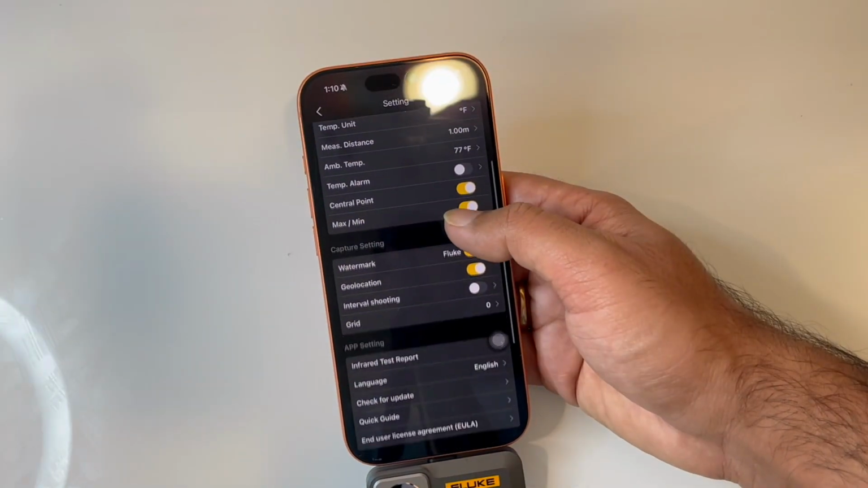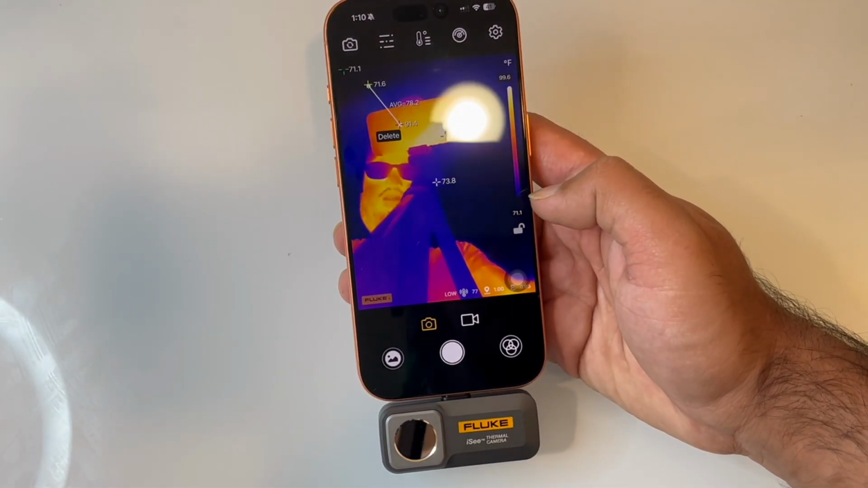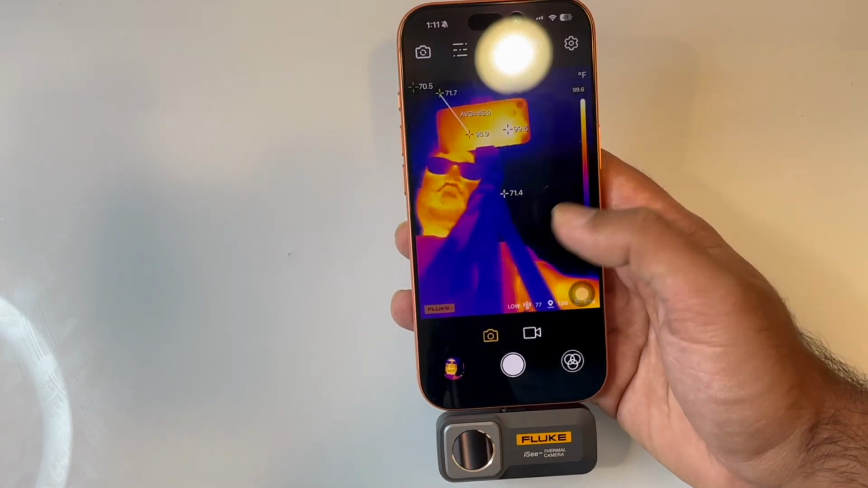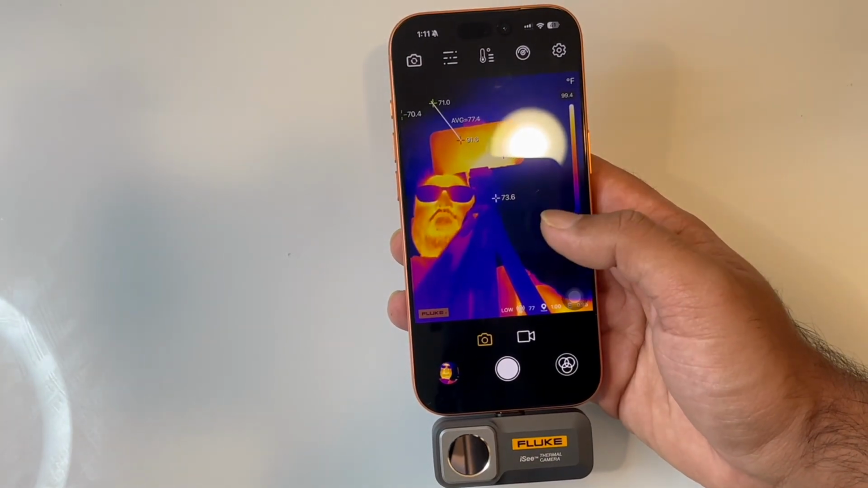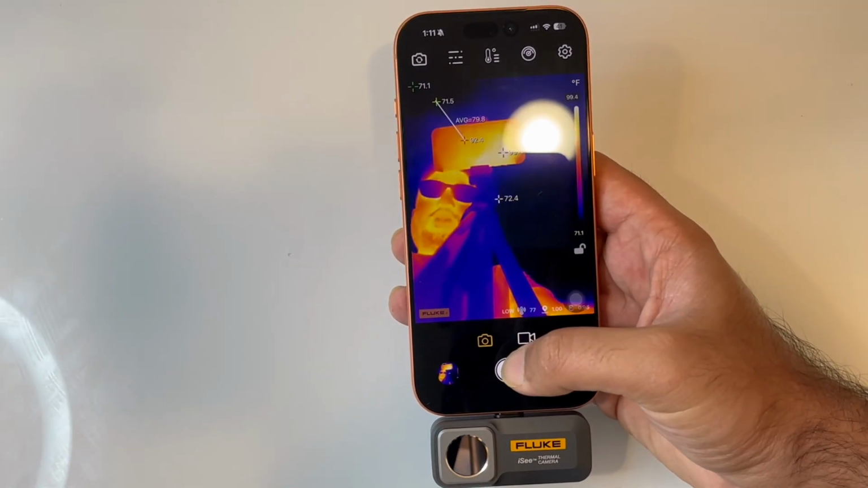Okay, now let's say I want to create a report. So the first thing I need to do is give it access to my gallery so it can save images here. So let me do that. So there we go. I have given the app access to my gallery. So now it is recording those readings, and what I can do is click a picture. So it has taken this picture right here.